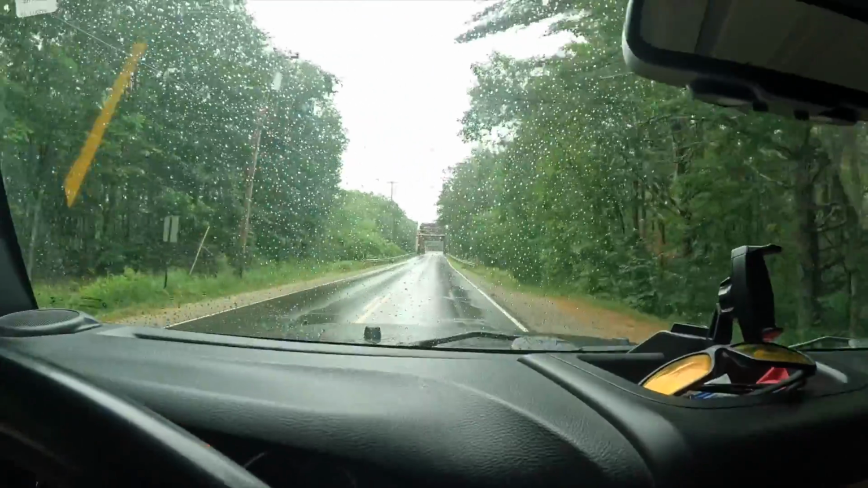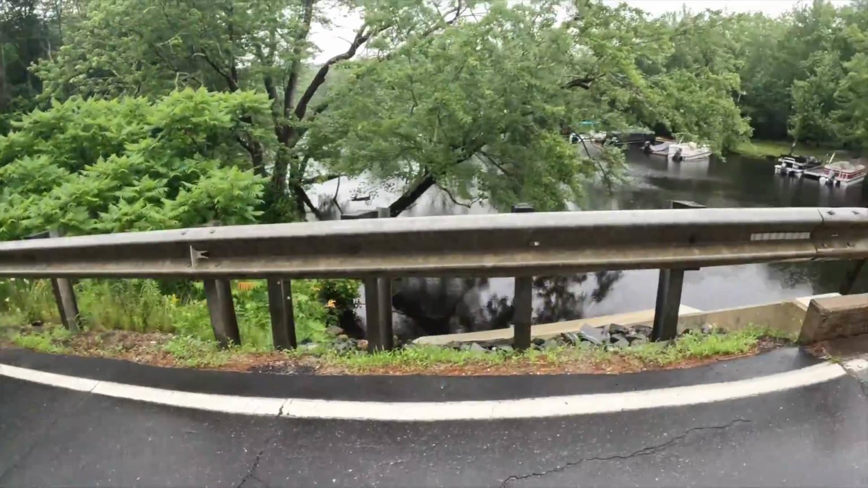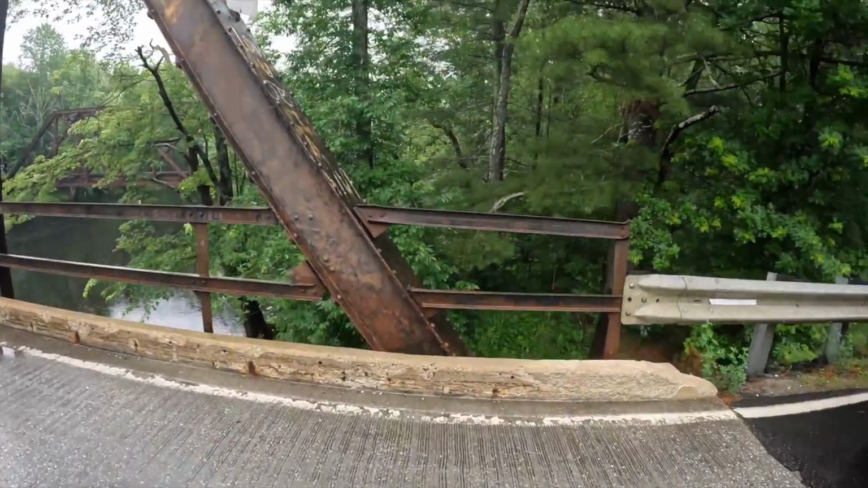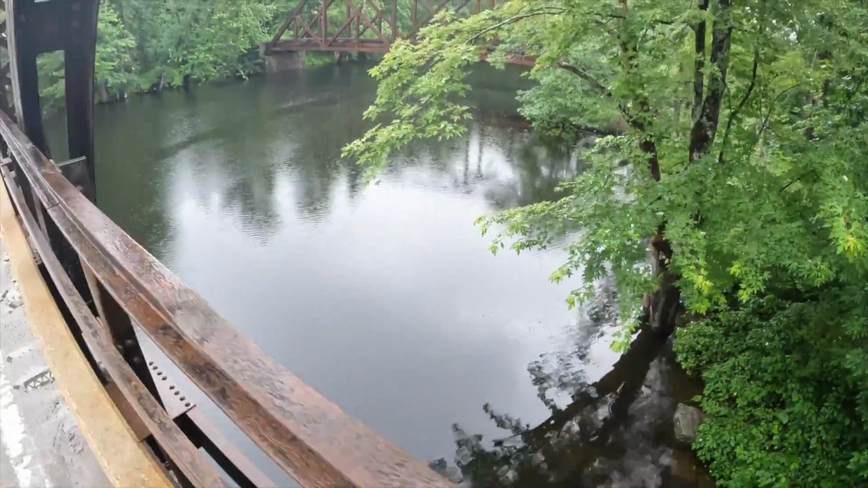How he got from where he disappeared to there. I mean, you could drive in there. You could drive in here. You actually can drive in over there. And that gets deep.